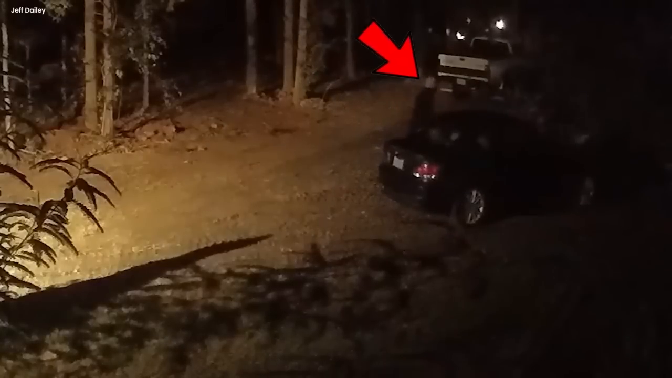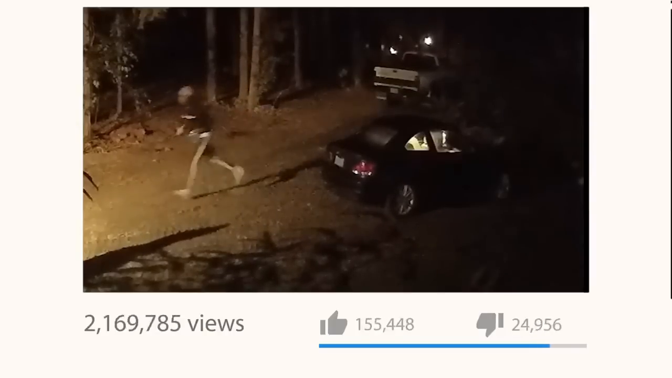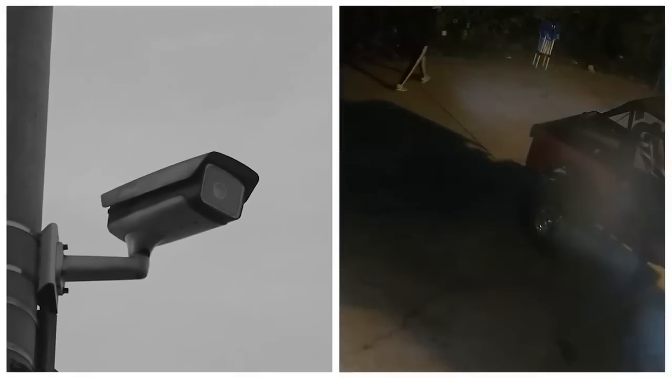A shocking video has emerged online that shows a brazen burglar who sneaks into the backyard of a house and tries to break into a car parked there. The video has gone viral and sparked outrage among the viewers. The video was captured by a CCTV camera installed in the backyard of the house.